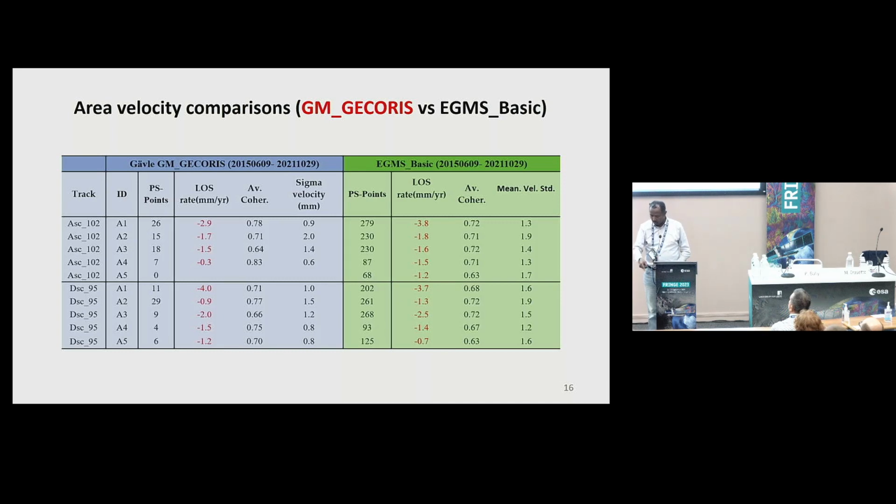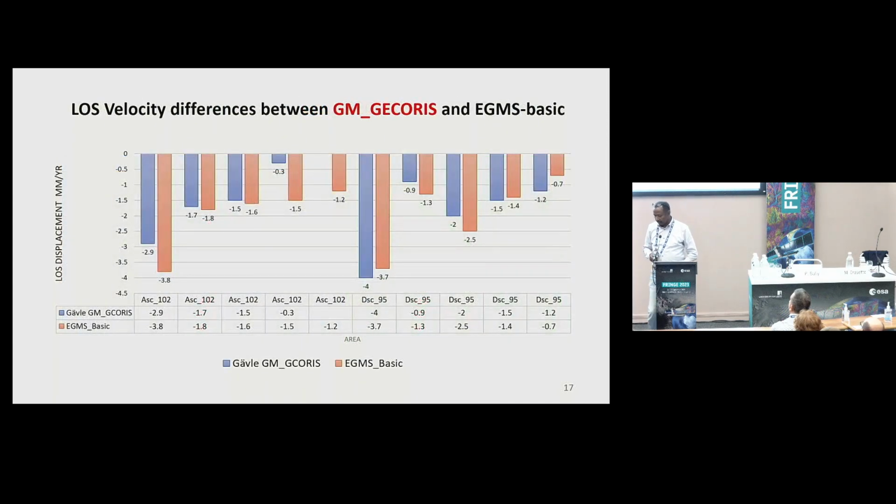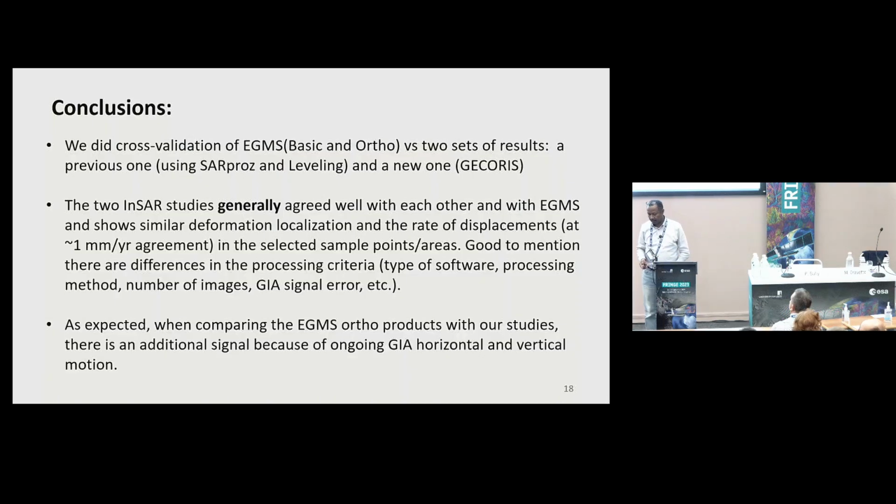We can see also the differences between them in this graph. Generally we think that the results of these two software agree with each other, and also somehow with the EGMS.